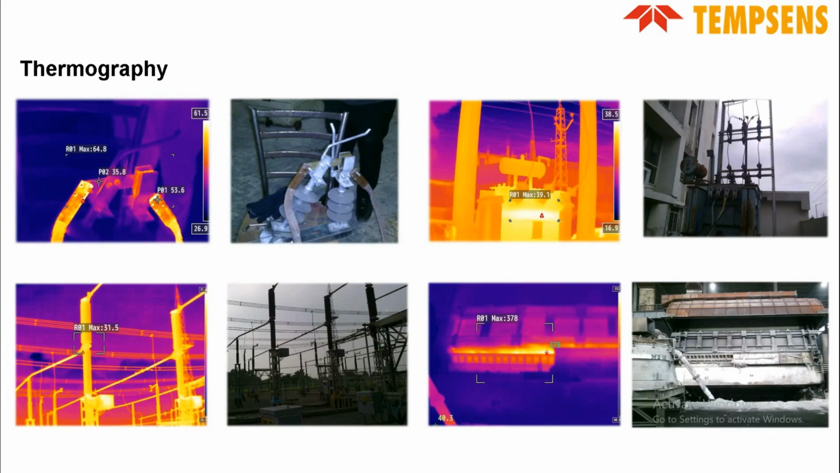Thermography is a technique which exactly tells you how hot or cold an object is by using the infrared energy emitted by the object. With the naked eye you can only see the digital image as shown here, but the thermal image exactly tells you how hot an object is, and at what location the hotness or the elevated temperature in a machine is.